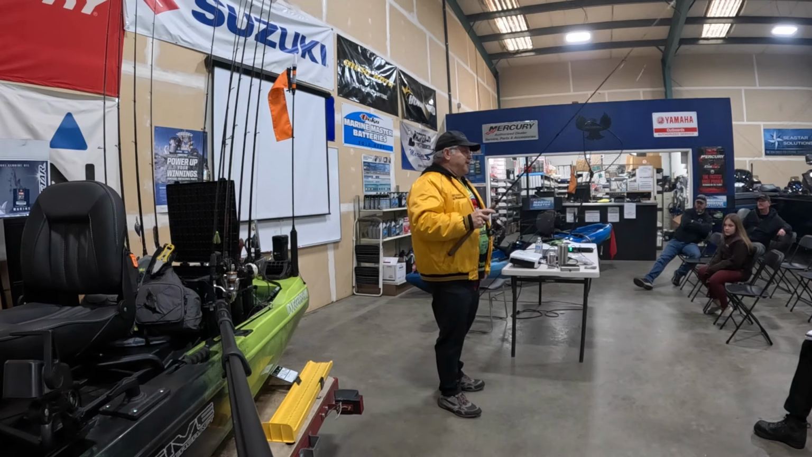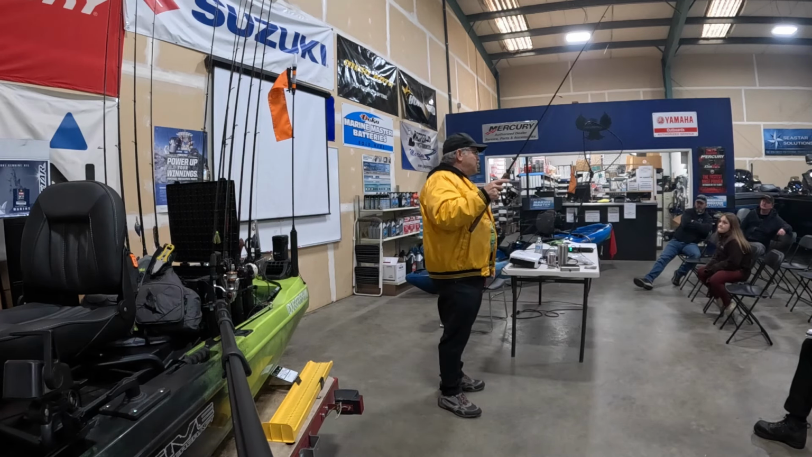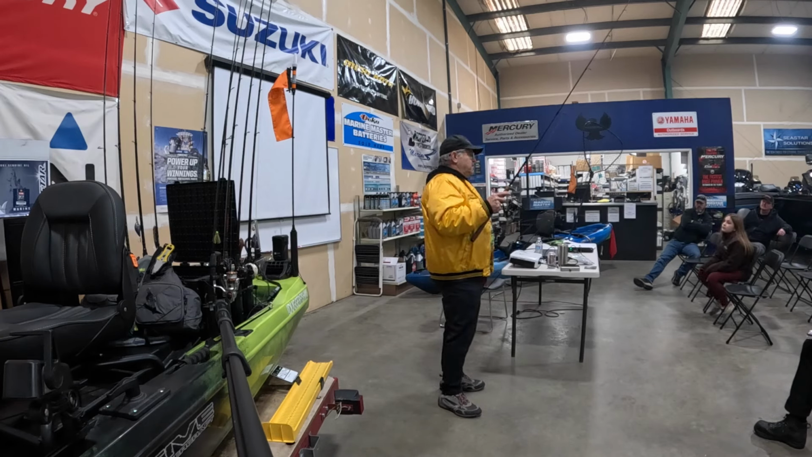But if you're using a 5-aught hook and it's a heavy, thick barb and it's a heavy wire hook with a punching rig or flipping rig, you gotta set the hook hard. But if you're fishing light stuff like this, you don't want to set it hard. So that's a little tip on that.